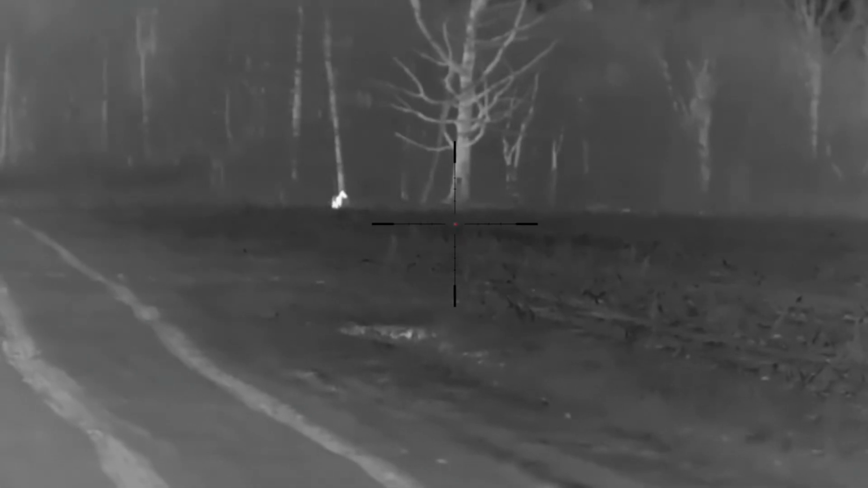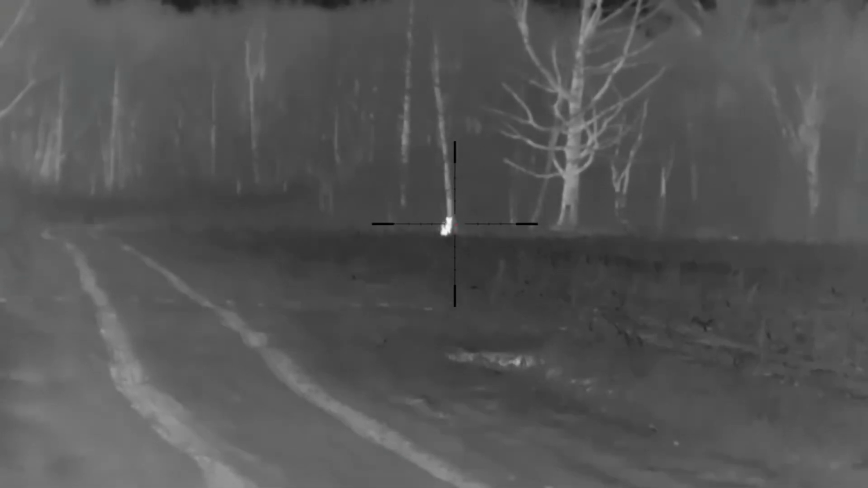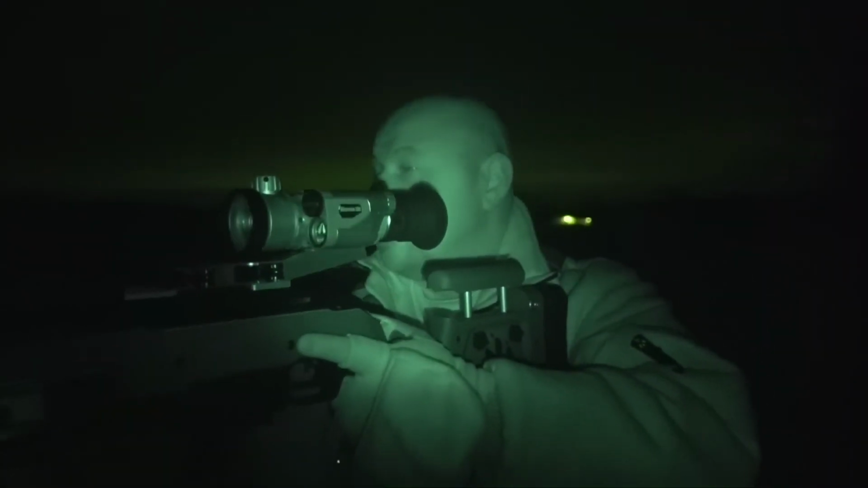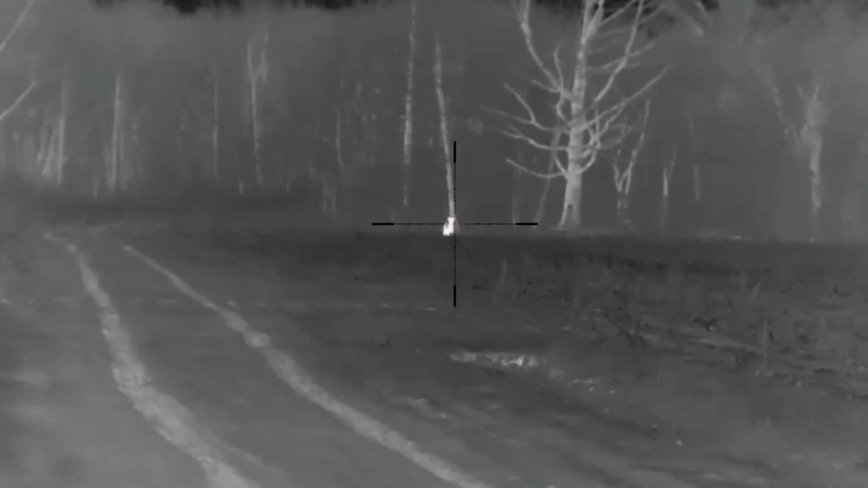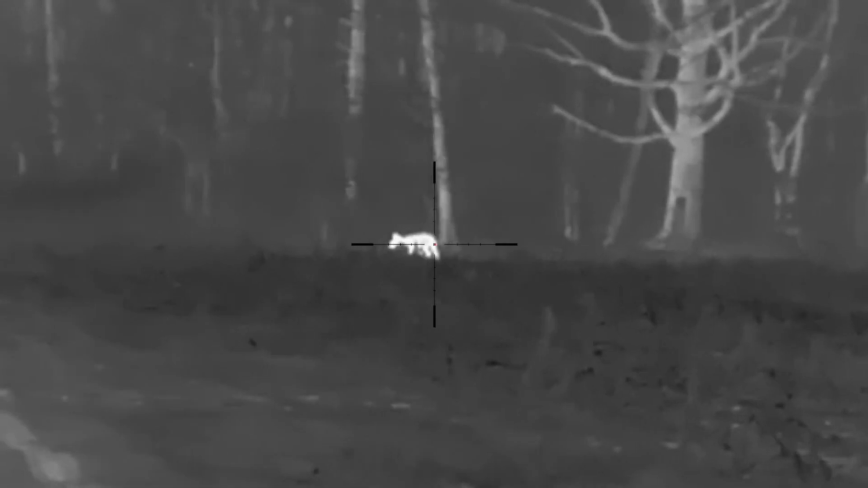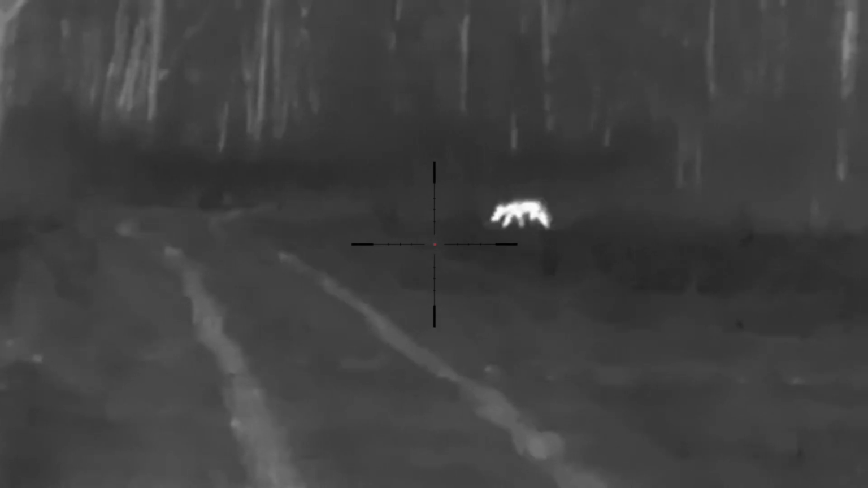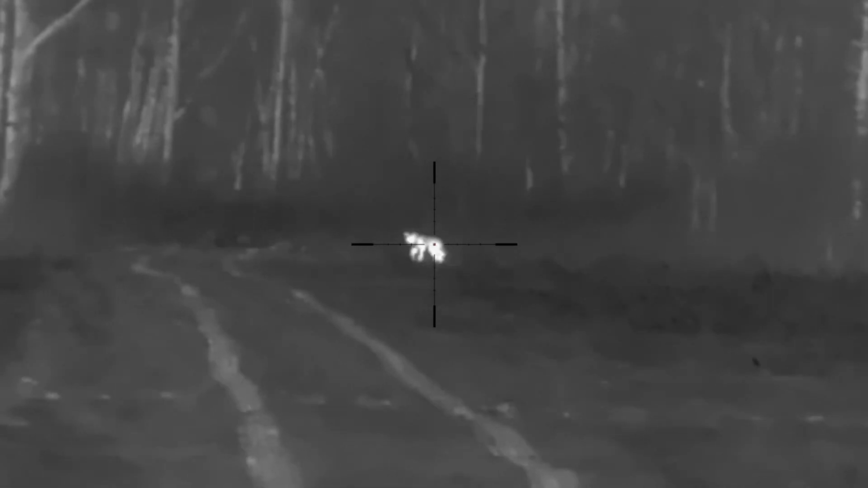There's one right there. Where are we at? Down there, down the trail. Down the trail. See him? Got it. Come around this side. Come around this side. All right. Safety's off. Okay. I'm on. Hold on. You want him? I'm on him. You sure? Yep. Okay. Yep. I'm going to stop him. Yep. Stop.